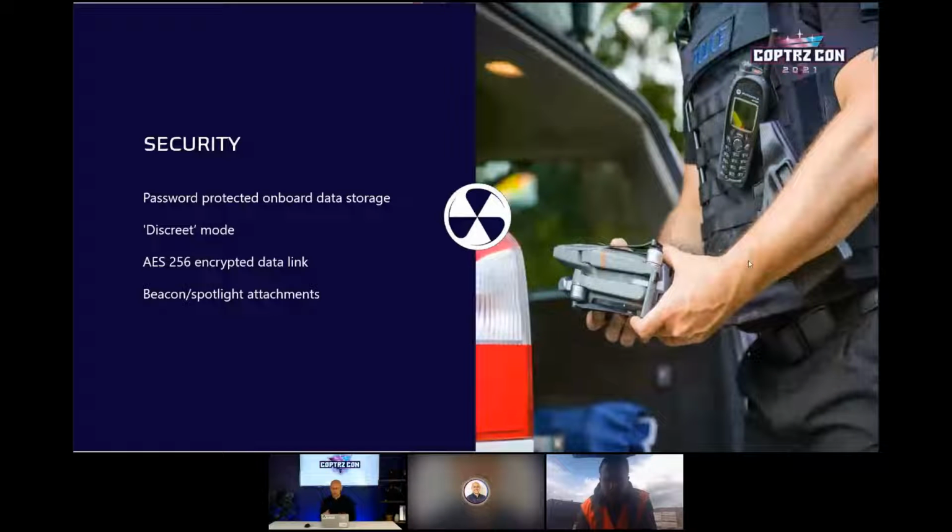We spoke a little bit about the security side of it, and use for search and rescue and that sort of thing. Password protection and on board data storage is big for security. I know we're talking more on the inspection industrial side, but that is a big talking point. Discrete mode as well for certain operations, and then the encrypted AES 256. It also comes with all the original attachments, so your beacon, your spotlight and your speaker. And the beacon, when you're flying around areas of cranes and buildings where they need to be able to see below, is always going to be a really useful addition.